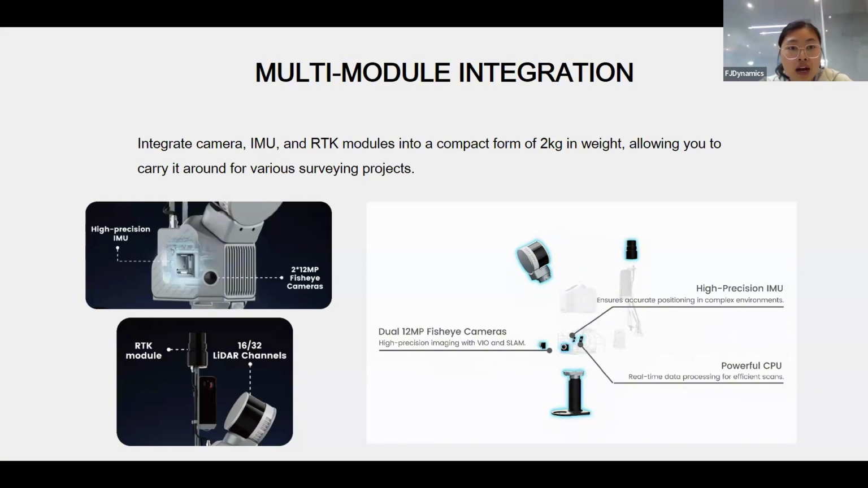The first is the higher integration. S2 integrates 2 cameras, with 12 megapixels each. And also, we have no data logger anymore. We integrated a powerful CPU inside and also the RTK module. So the whole size is smaller and lighter. It weighs only about 2 kilograms, and you can easily carry it around on surveying projects.